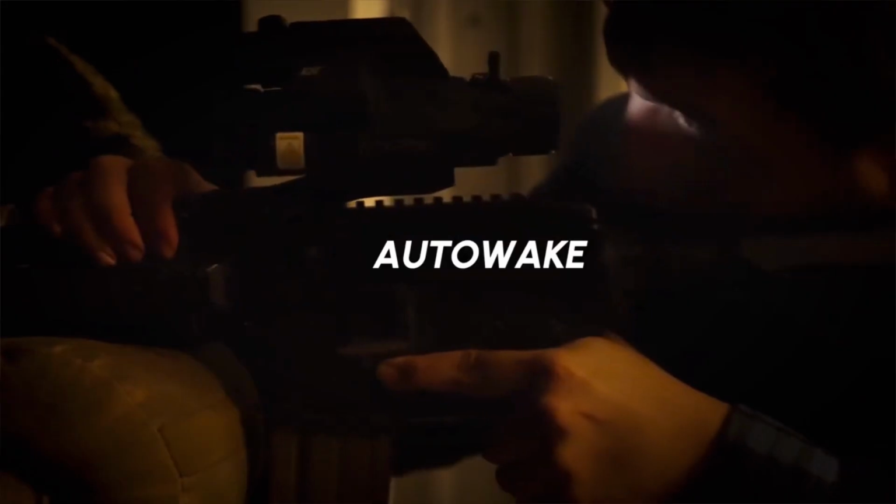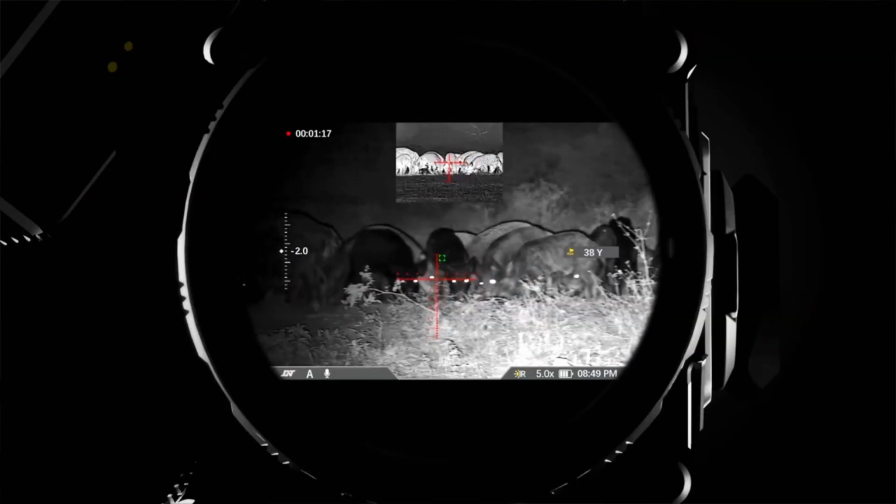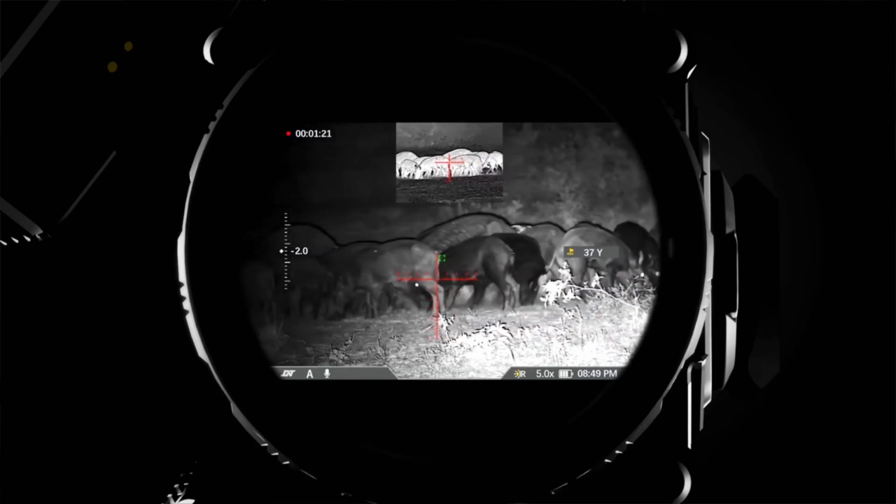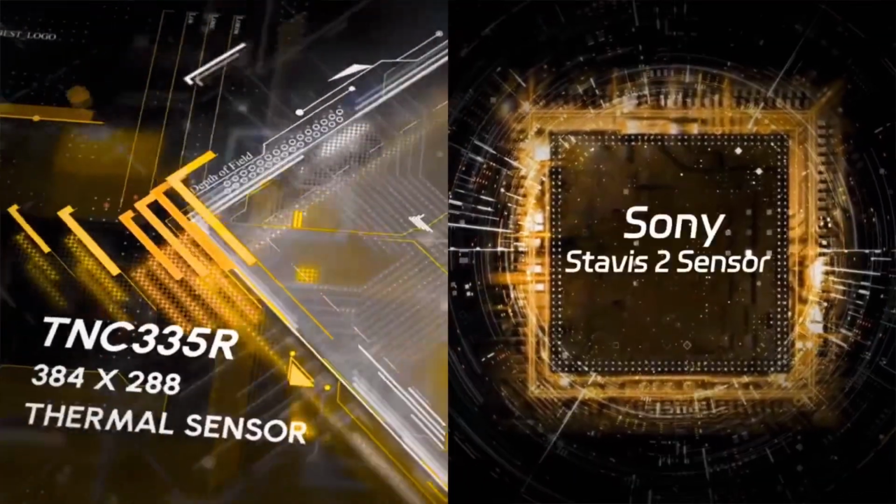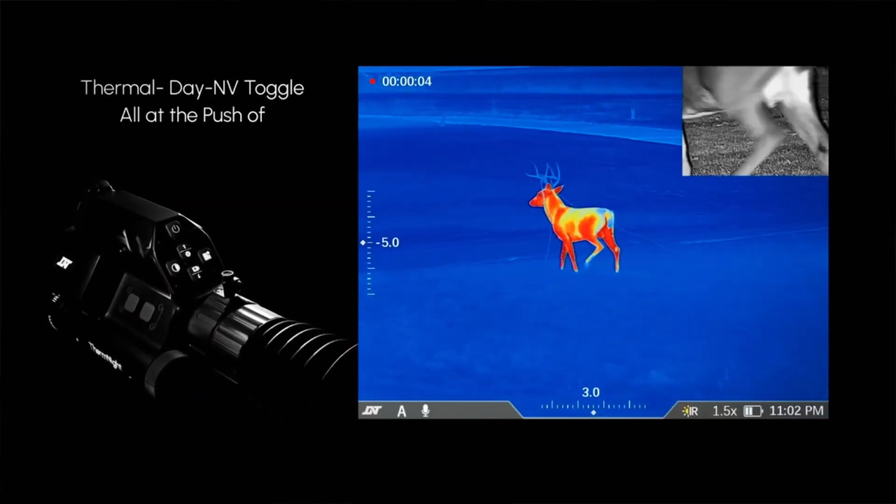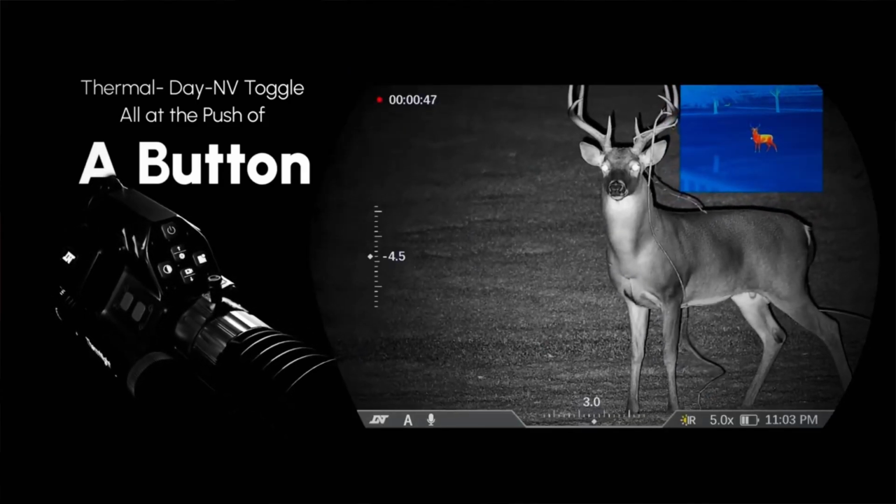Back to what I was saying as far as the size and configuration physically of the unit, not only is it much smaller than many of the competing thermal optics, but the configuration of the controls is such that it's very intuitive and easy to operate. It has super easy to navigate menus, and you find everything that you're trying to accomplish, as far as changing settings, zeroing the scope, and all of that, very easily.